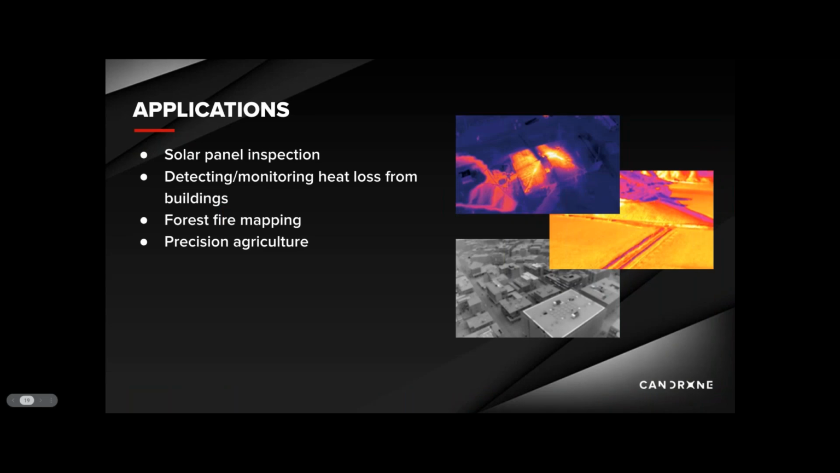So there are countless applications for thermal mapping, but in particular to thermal mapping, here are a few examples. You can do solar panel inspections to identify parts of buildings that are leaking heat and can provide targeted repair actions to reduce energy use and costs. Forest fire mapping is also a growing field in UAV thermal mapping. And lastly, thermal mapping is being used in precision agriculture to create thermal maps to detect temperature of crops and soil, which can be further used to estimate crop water stress and irrigation requirements.